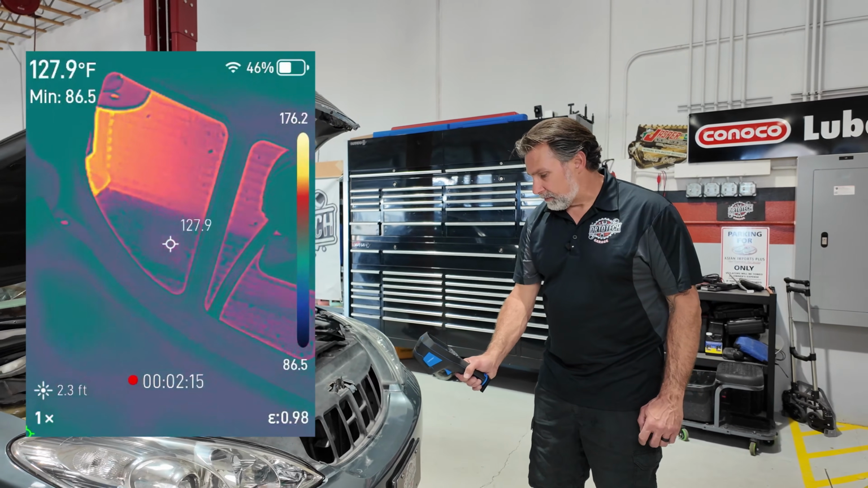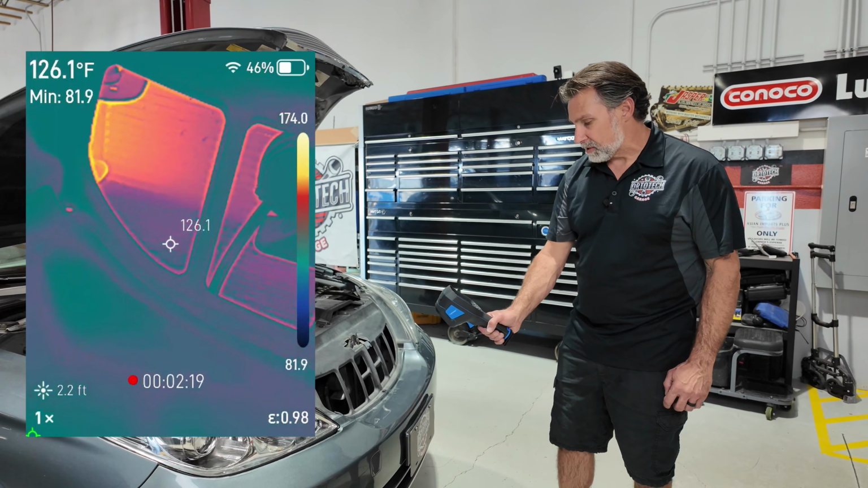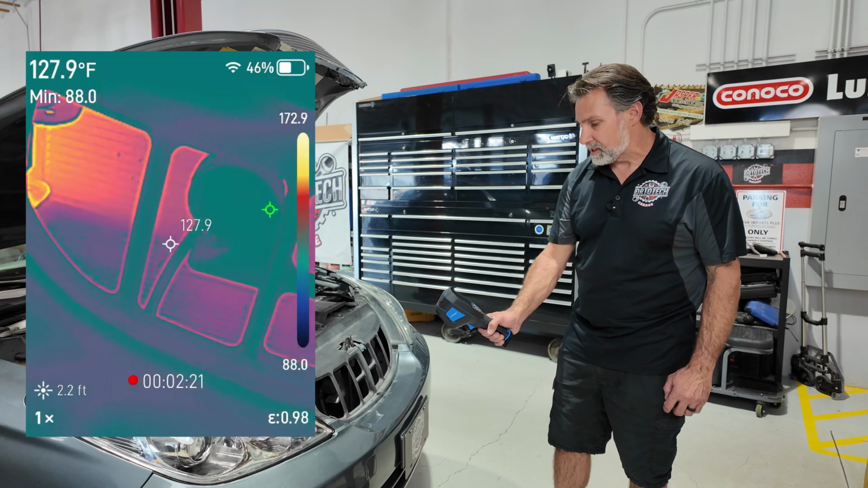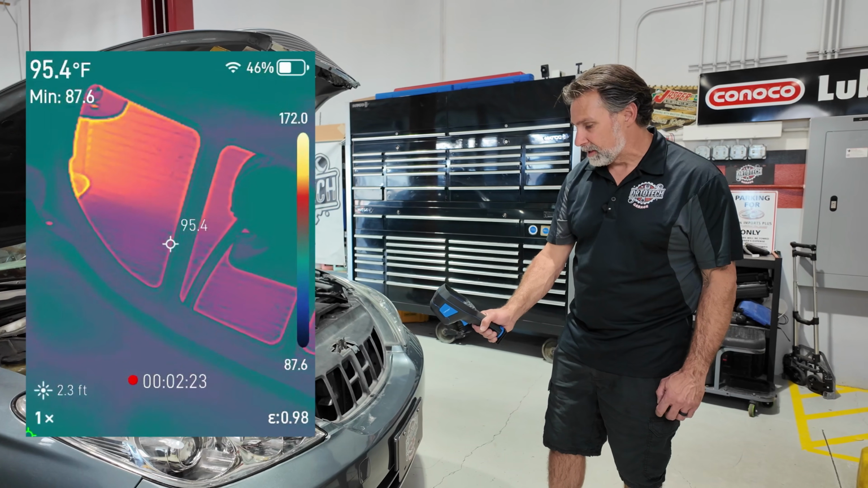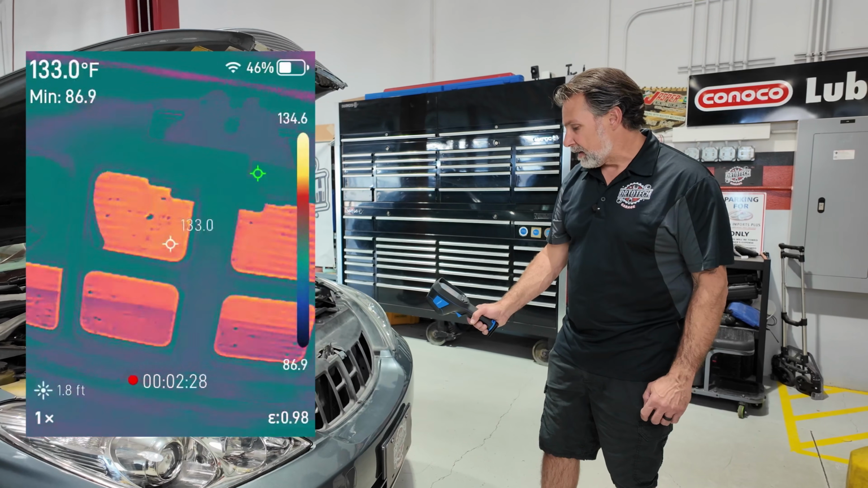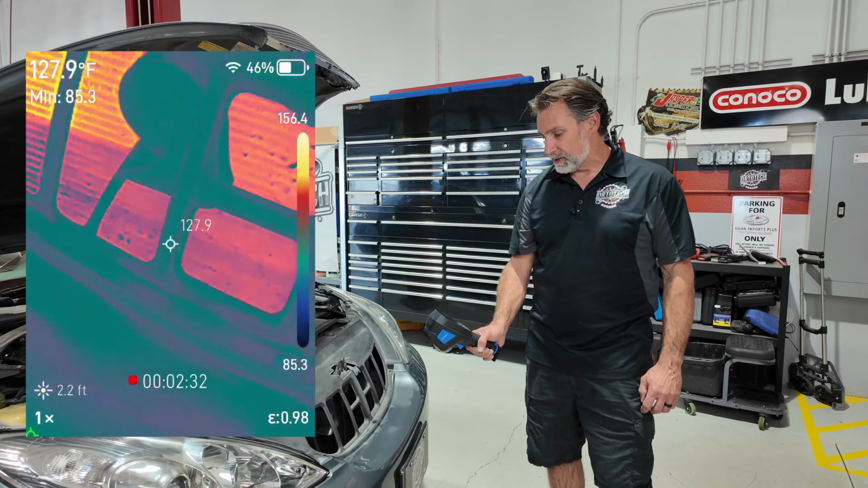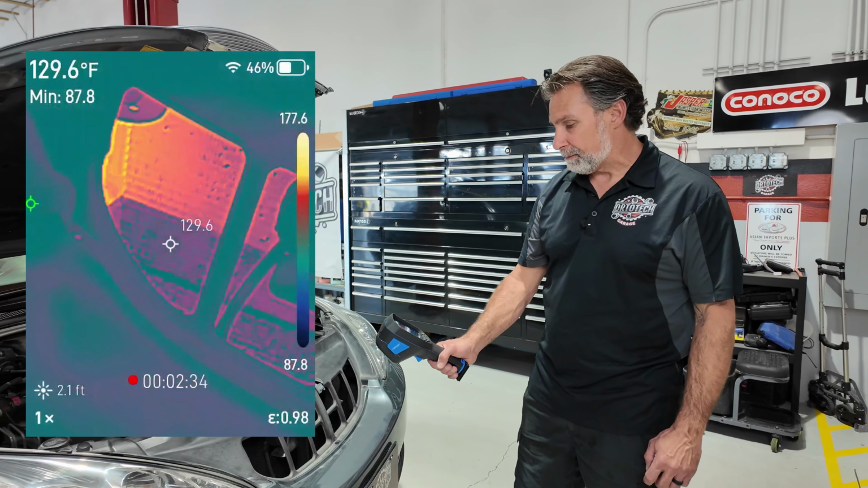So I'm thinking maybe we could find a way to use this where if we had a blockage in a condenser, maybe a compressor failed and there was something lodged in there, maybe we'd see some of these cores possibly a little bit differently in this thermal imaging than we would right now. Again, this is all going to be subject to some trial and error and see how this tool works over a longer period of time.